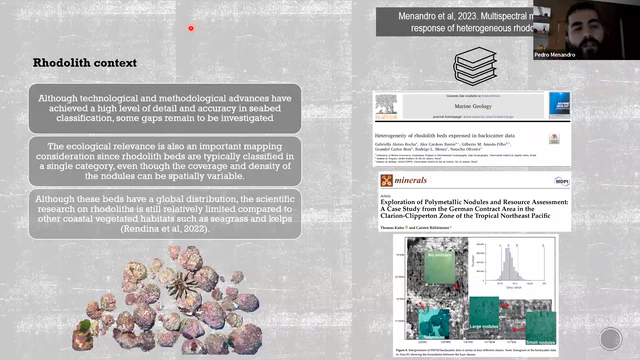Although these beds have a global distribution, the scientific research on rhodoliths is still relatively limited compared to other coastal vegetated habitats, such as seagrass and kelps. And if we consider acoustic mapping of rhodoliths, the catalog is even more limited.